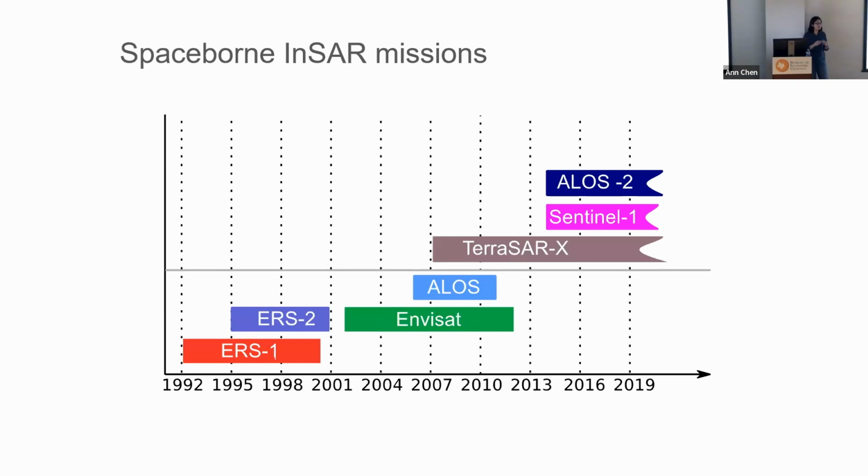The data are there, and every time there's a new technology or new data, it will lead to new science discoveries. So I'm really excited about that.